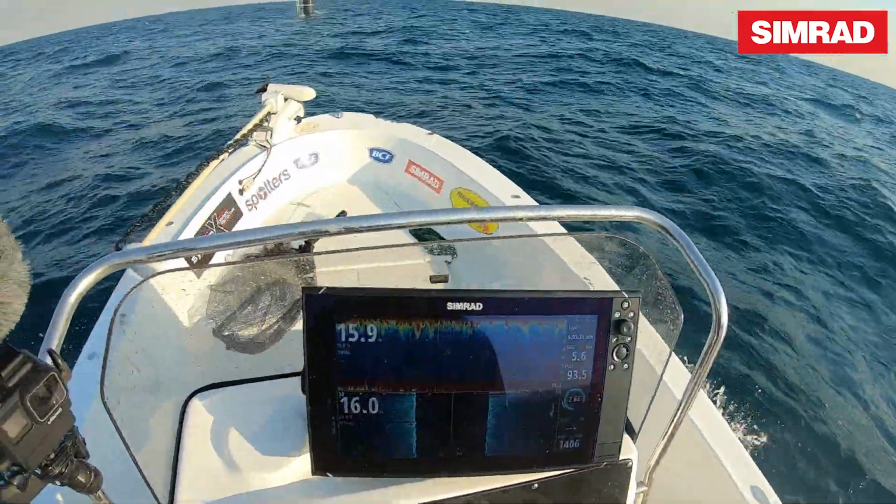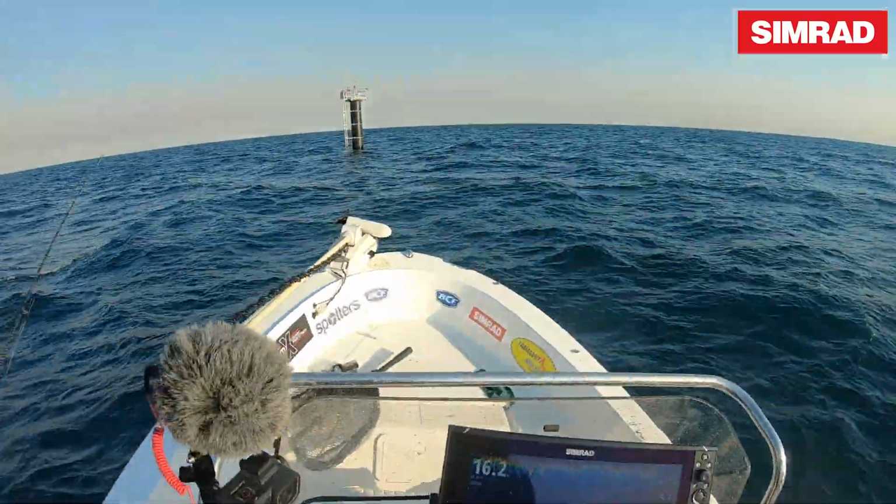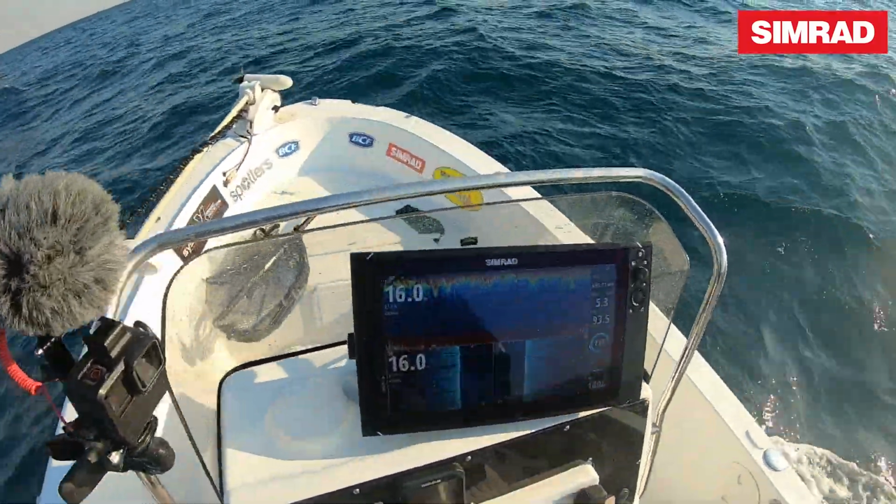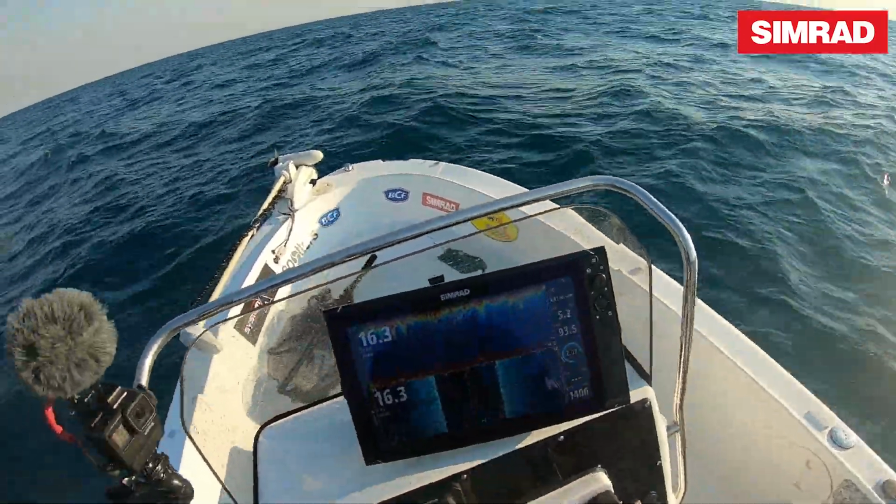Now for the sounder enthusiasts, you do use your sounding equipment a fair bit. Despite the fact that you can see the poles without your sounder, what we're looking for when we go past is the big clouds of bait that the mackerel sit around. You'll actually see the mackerel arcs sitting around where the bait is.